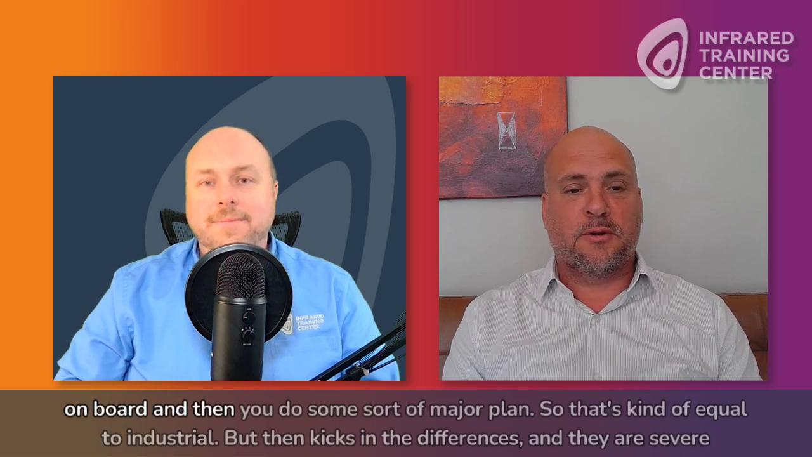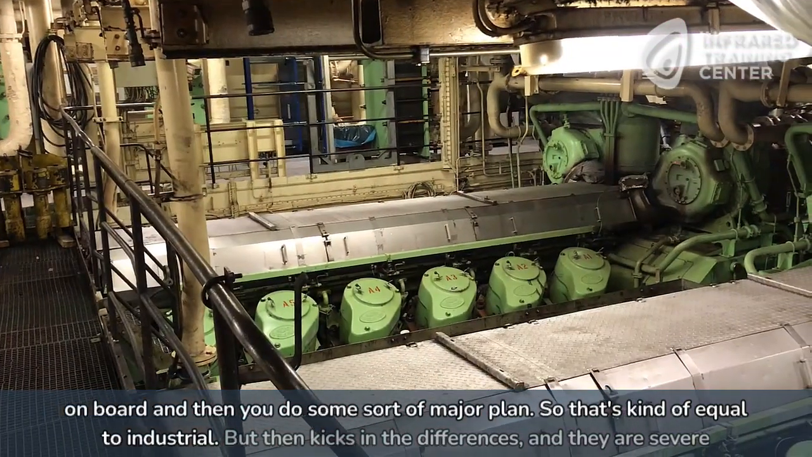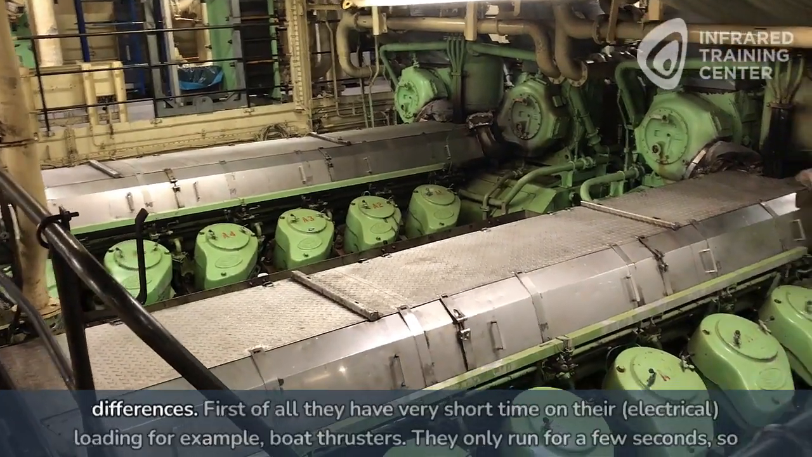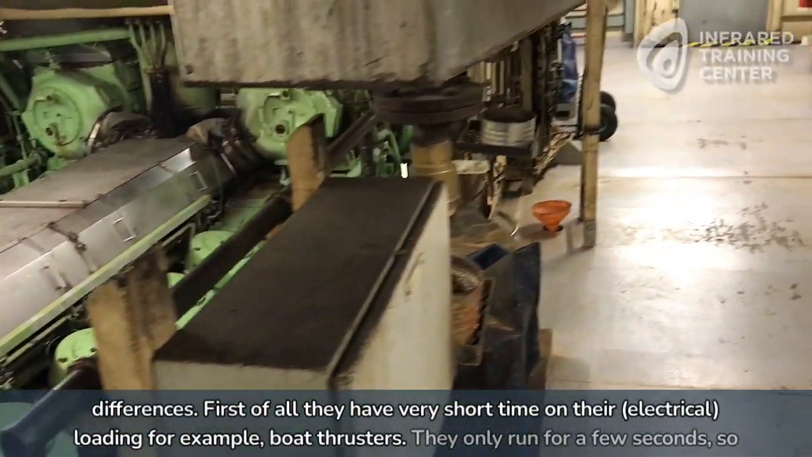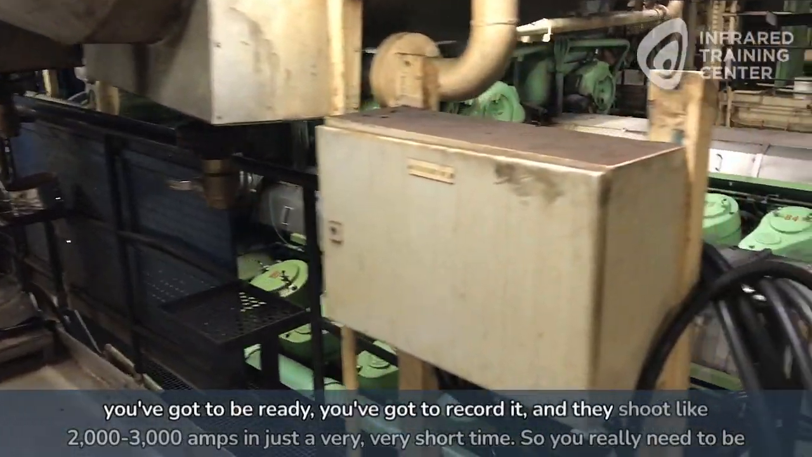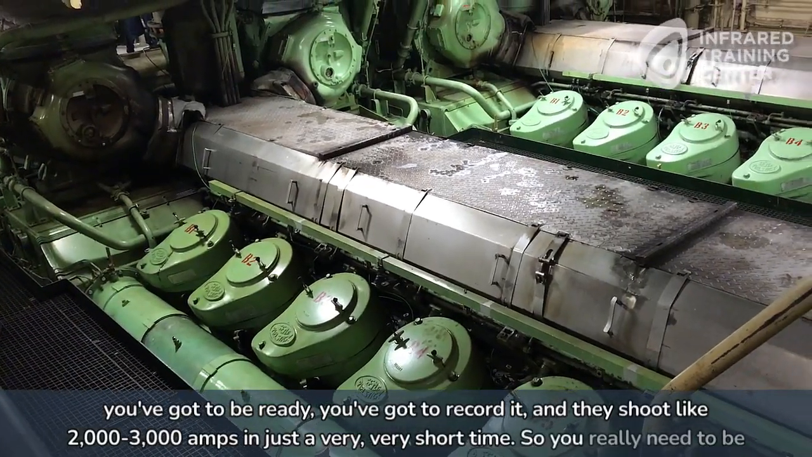Right. The first thing, when you get aboard, is you become part of the crew. Obviously, you meet up with the electrical engineer who is responsible on board, and then you make some sort of major plan. So that's kind of equal to industrial. But then the differences kick in, and they are severe differences. First of all, the loads run for a very short time. For example, bow thrusters only run for a few seconds, so you've got to be ready and record it, and they draw like 2,000-3,000 amps in a very, very short time.